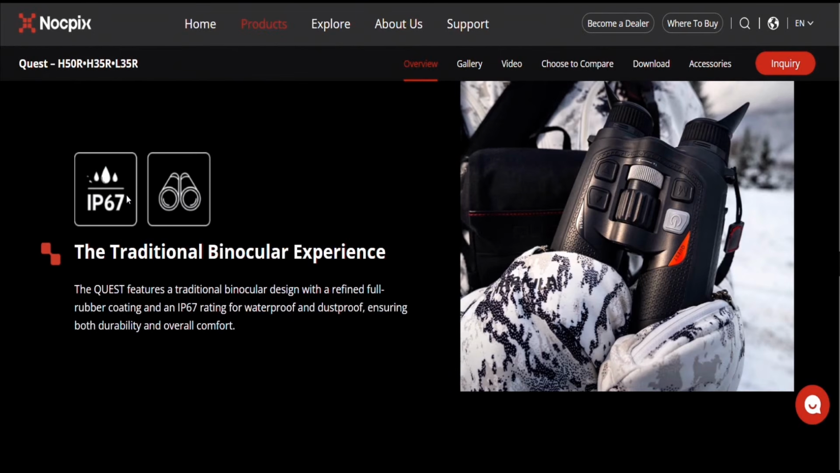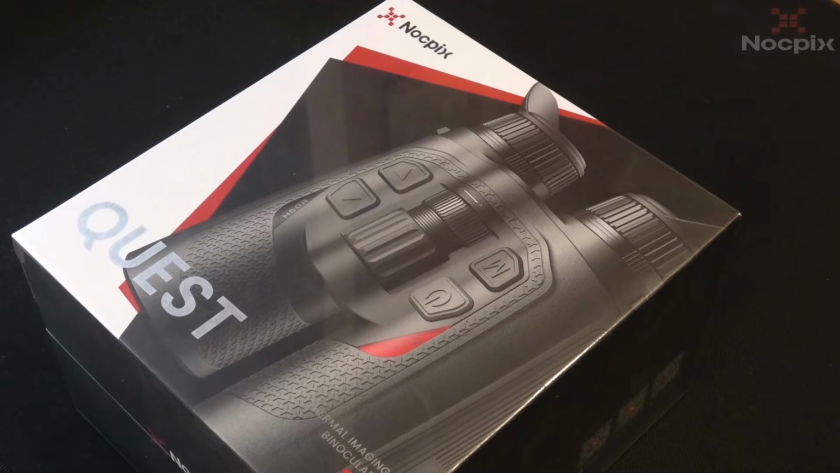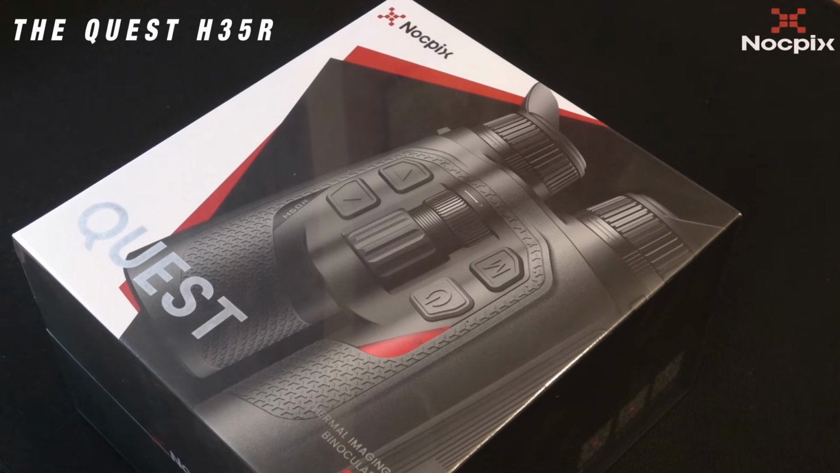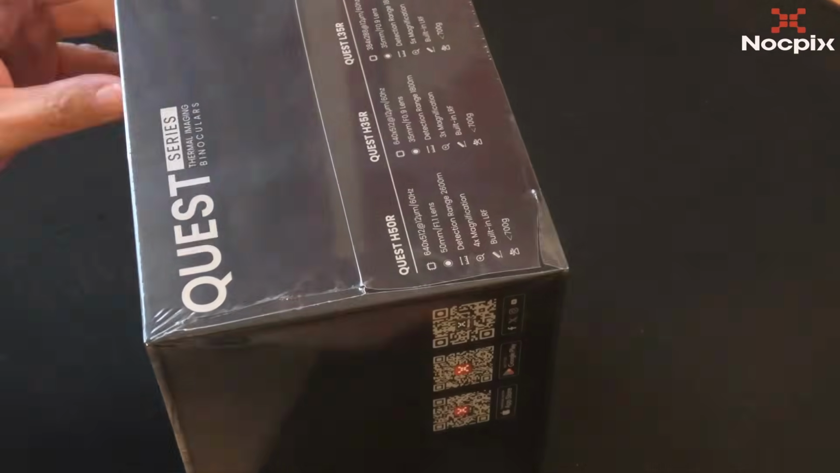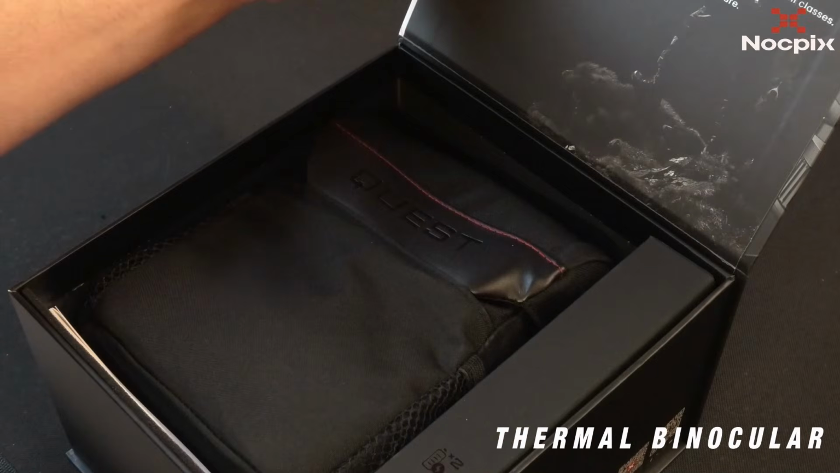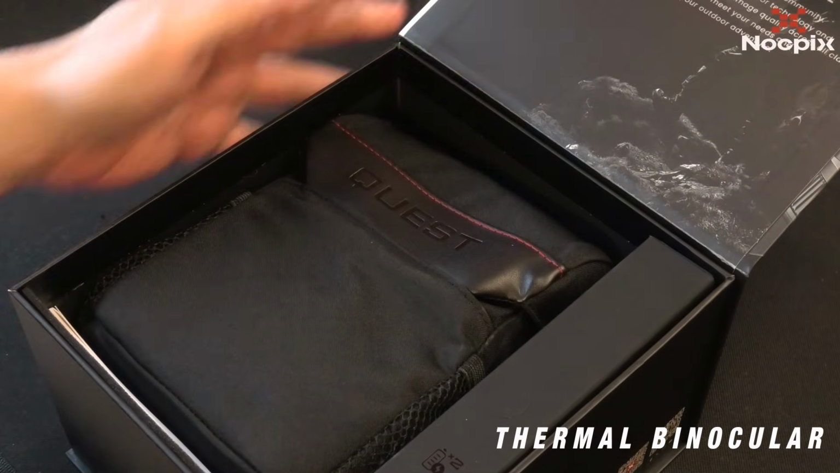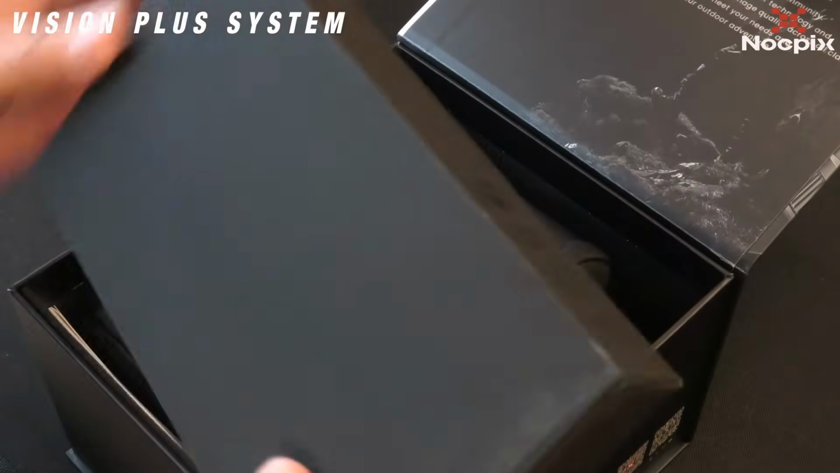Now the Quest has a rubberized design. It does fit snugly in the hand, very tactile. It's IP67 waterproof rating, and you can see it's got some rather impressive specs. So this video is a pretty long one, so let's crack on. And first up, a quick unboxing, then out into the field with the unit.